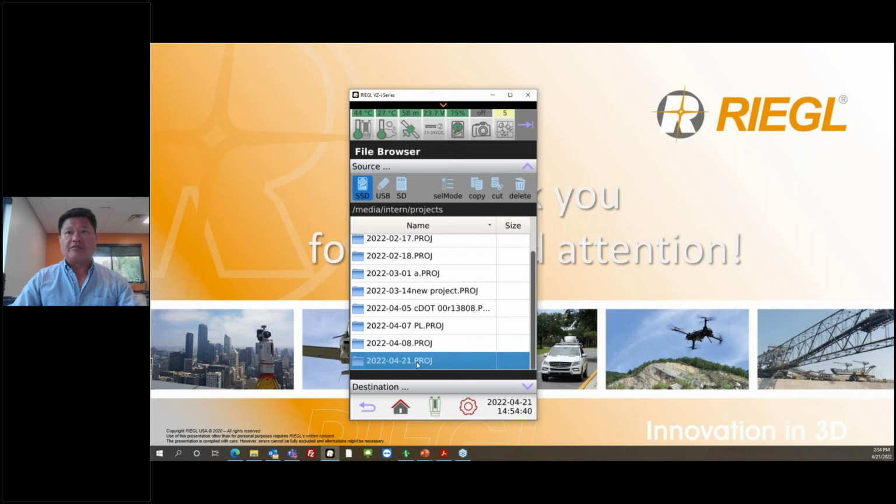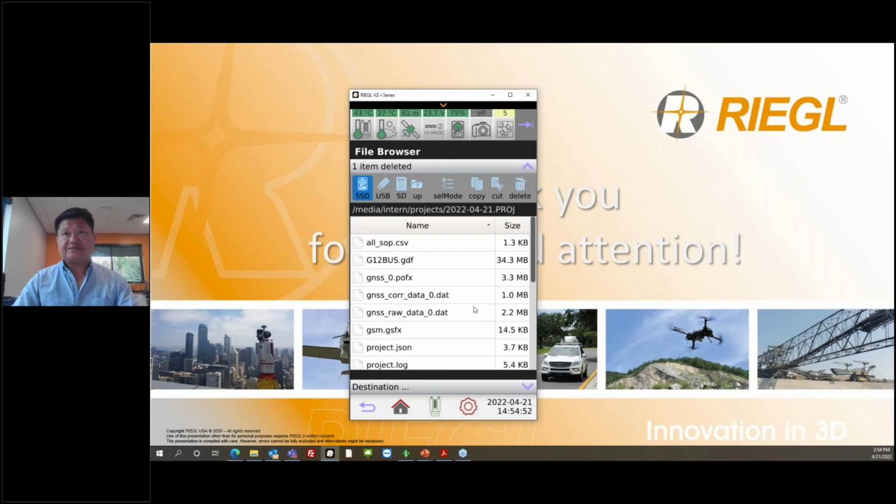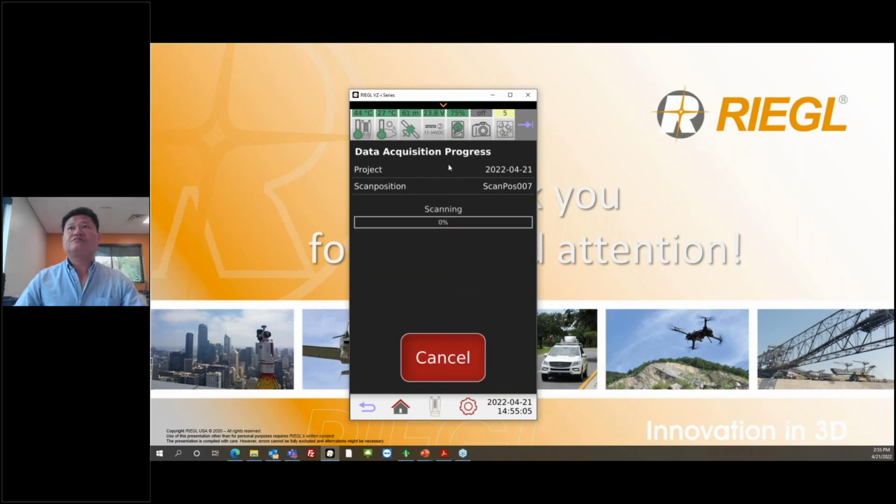You want to click on the project that you're currently working on, then double click it. You go down to the scan position, the file that failed. Let's go ahead and just delete it. Okay, hit yes. And then I'm going to go back to the registration icon. I'm going to do something called a refresh. And I'm just going to go ahead and continue scanning.